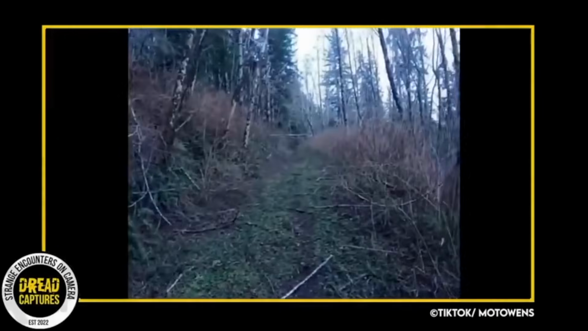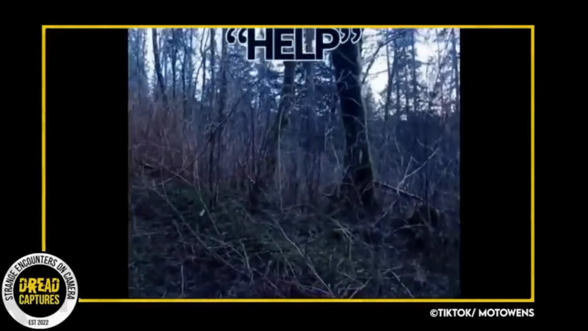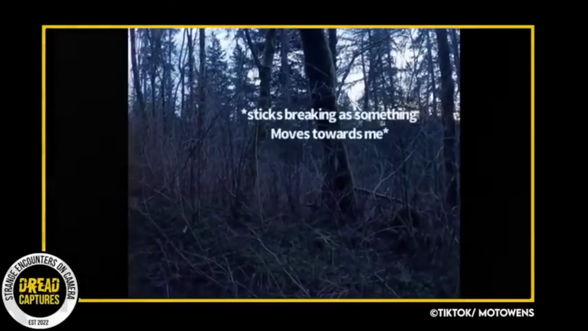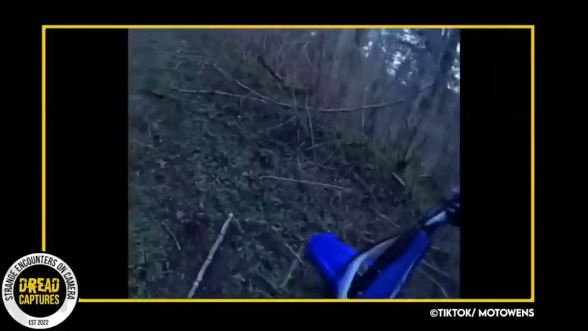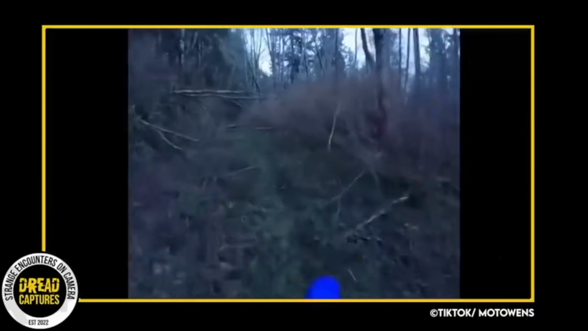Moto doesn't stick around to find out. Commenters on the TikTok thought it could be a mountain lion or even a skinwalker shape-shifting and trying to lure him into the woods. Yeah, I think it's a good idea that he left. Let me know what you all think this could have been.